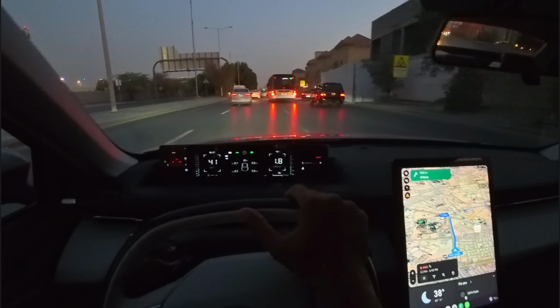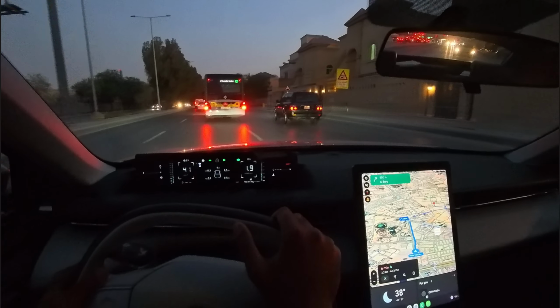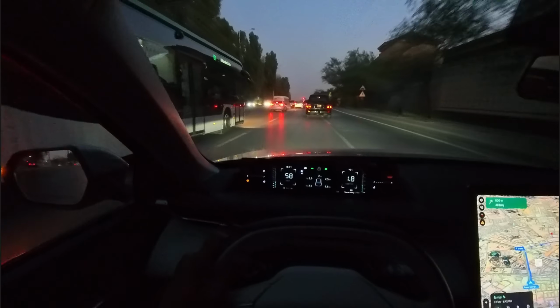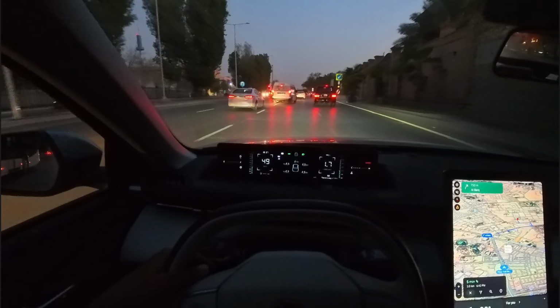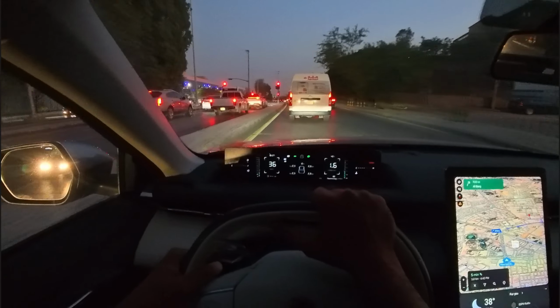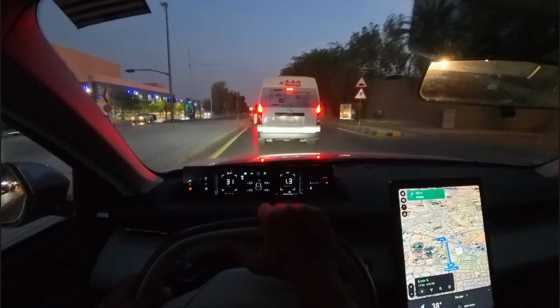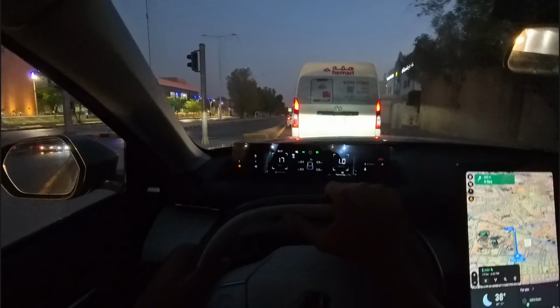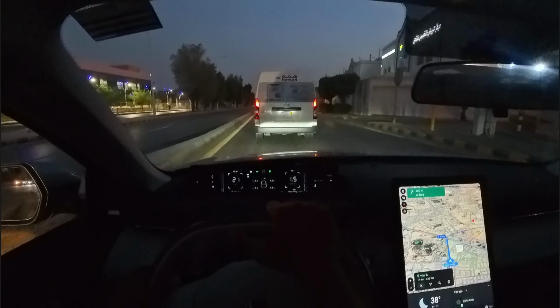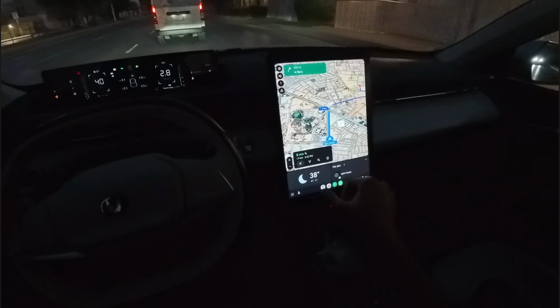Oh wow, what's happening over here? Someone just opened the car door while it was in motion. See the traffic of Riyadh. People coming in from everywhere. Let's put the car in eco mode.